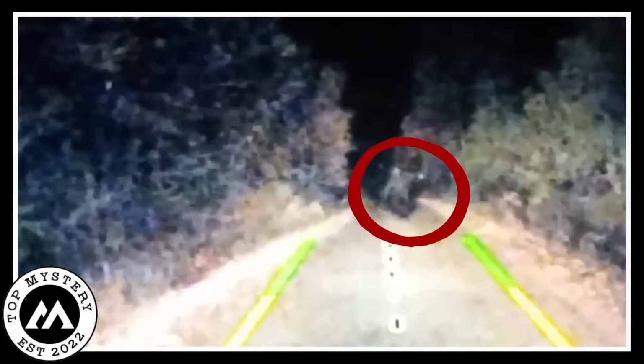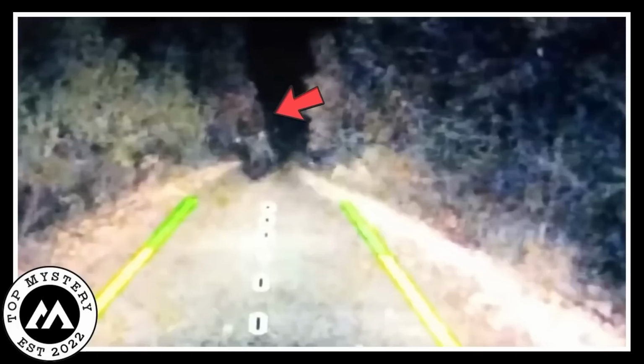Can you believe it? Bigfoot in the woods, and they just stumbled upon it. It's like a crazy movie moment, but real life. So there they are, driving away, hearts racing, and probably never taking a nighttime drive in the woods again. Wild, right?